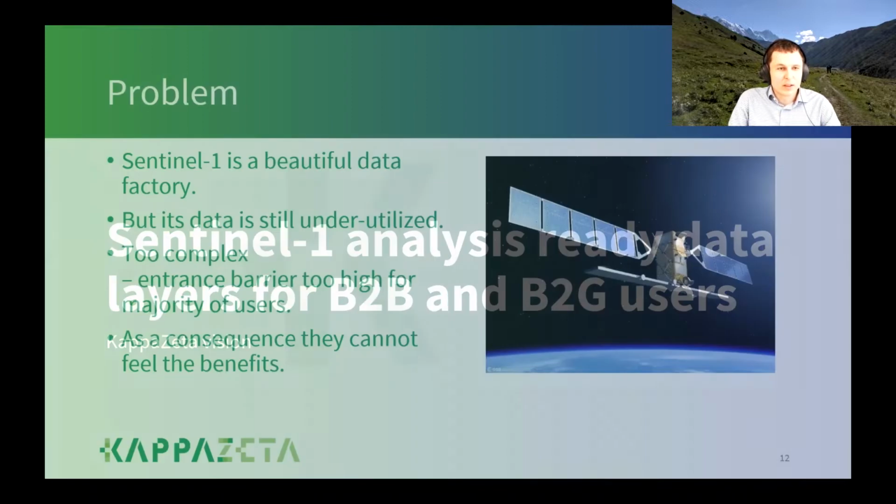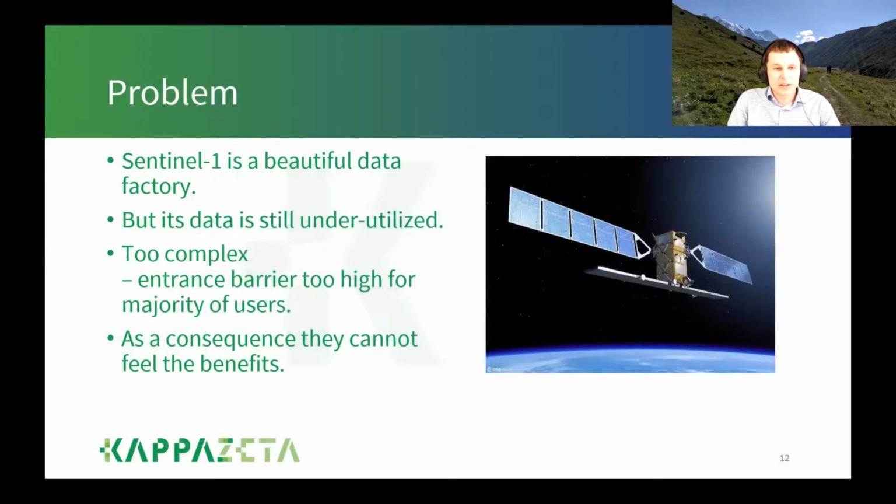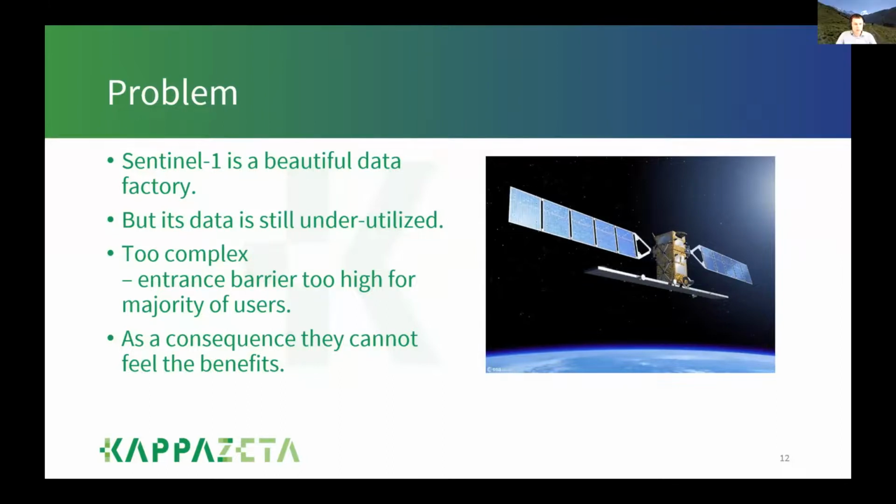So, Sentinel-1 analysis ready data. The thing is that the SAR data is not much used. We think not because SAR is complex, but because using it is complex. And you have to do a lot of pre-processing before getting some value out of it. So because of this, a lot of users just drop it and they cannot feel the benefits. And we believe that if we could do the complex pre-processing for the users and just provide the analysis ready data layers, a lot more users would use it.